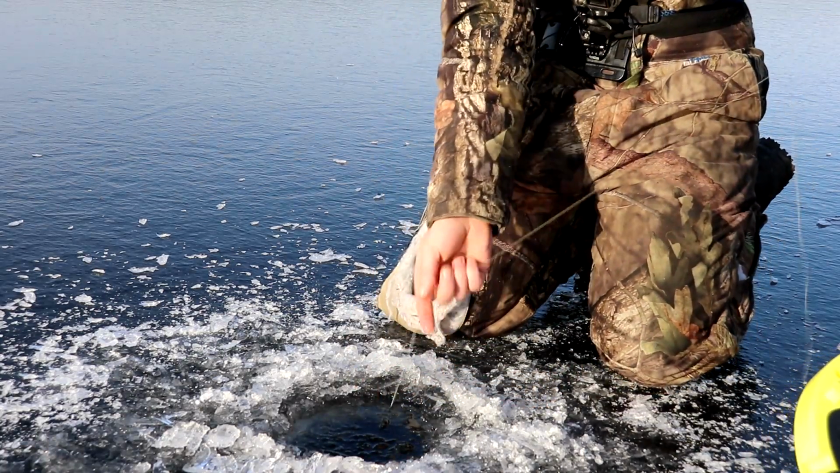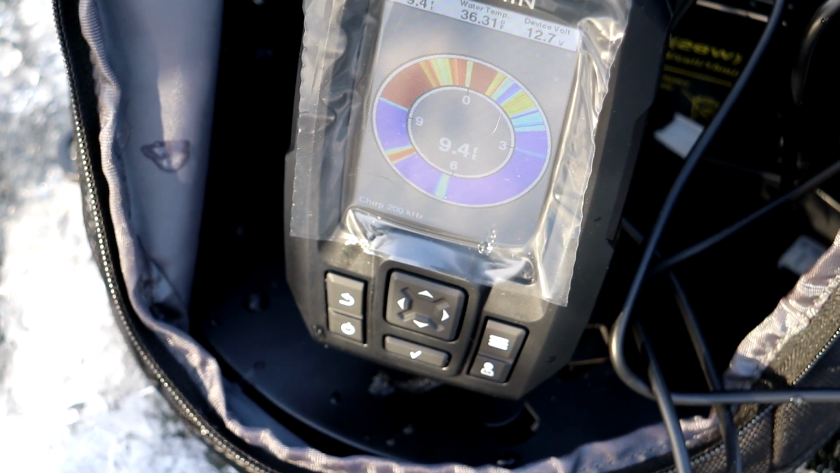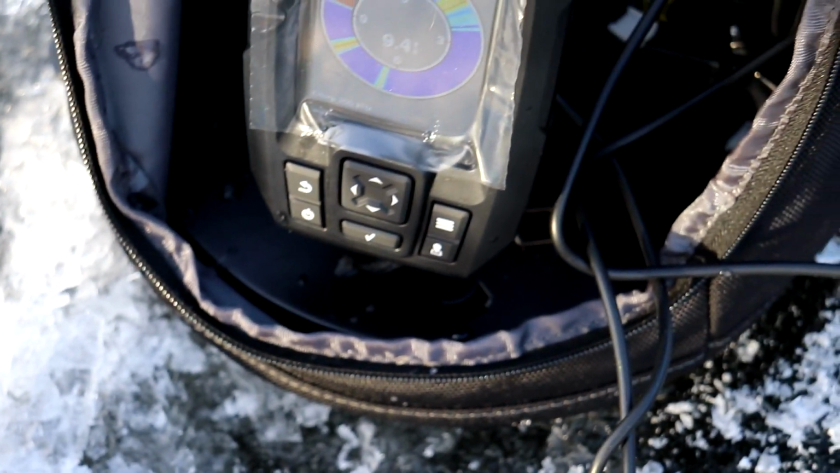Snapped it. And the cool thing about using this Garmin Striker 4 is that it's so sensitive that if you look at the top where the 3 is, it literally can see the ice balls on my fishing line.